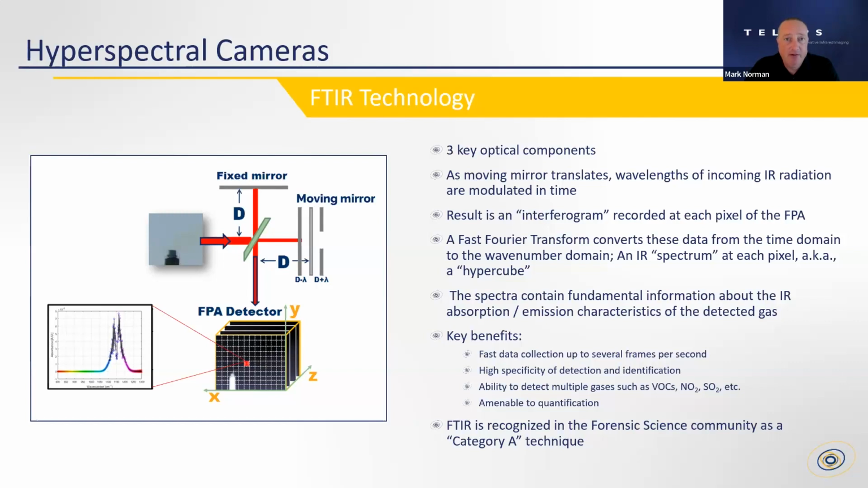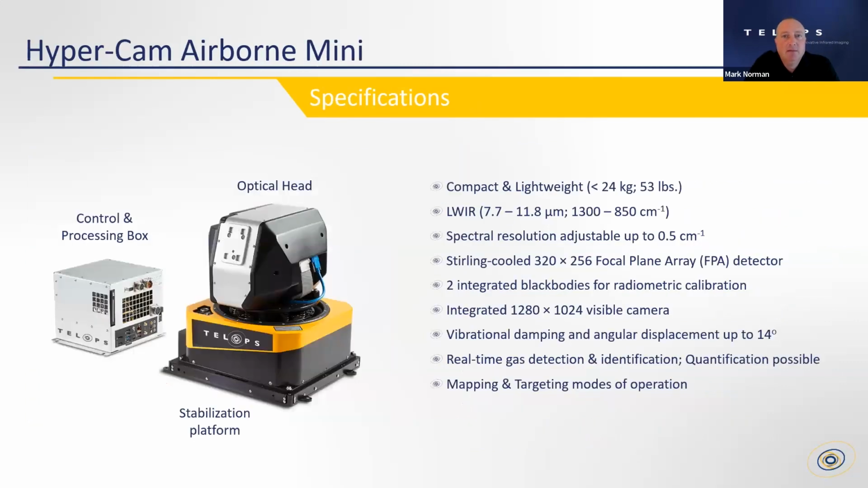So it's a powerful technique for chemical analysis, FTIR, and that's what we use in the hyperspectral systems. And the system I'm discussing today is called the HyperCam Airborne Mini. Now, just some specifications. I won't read through all of them in the interest of time, but it's relatively compact and lightweight, less than 50 pounds, very amenable to installation on an aircraft, as I'll discuss, for the airborne measurements.